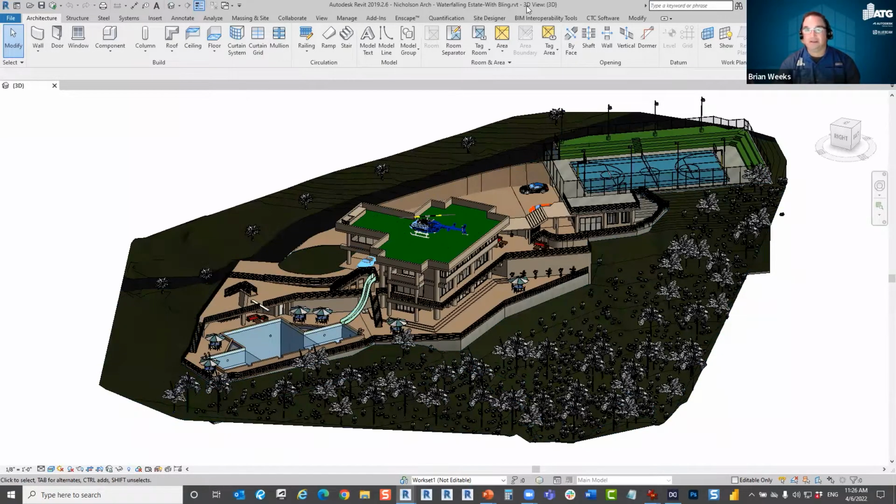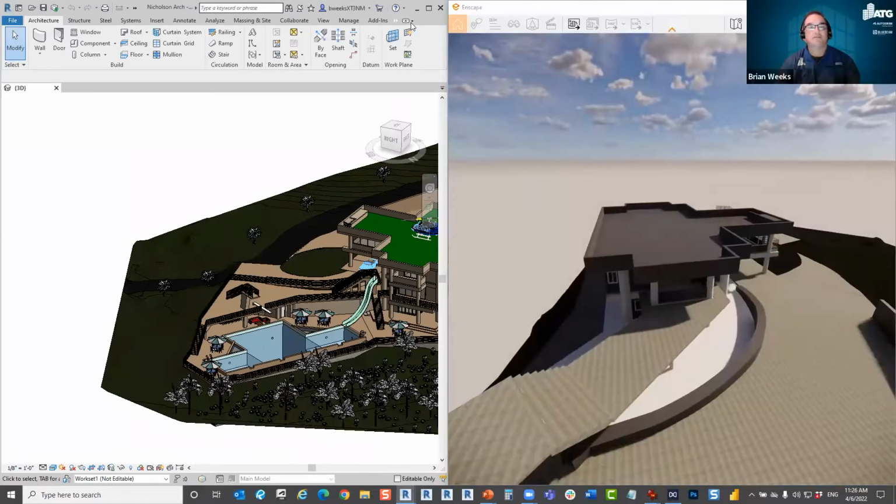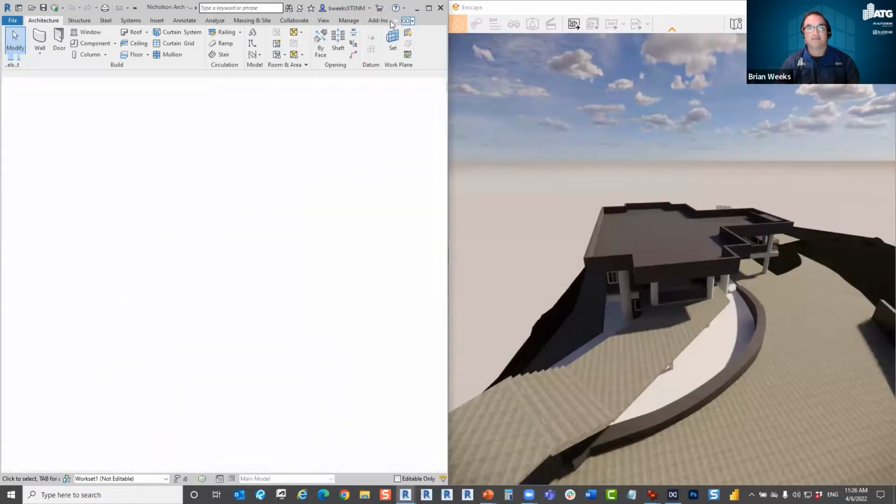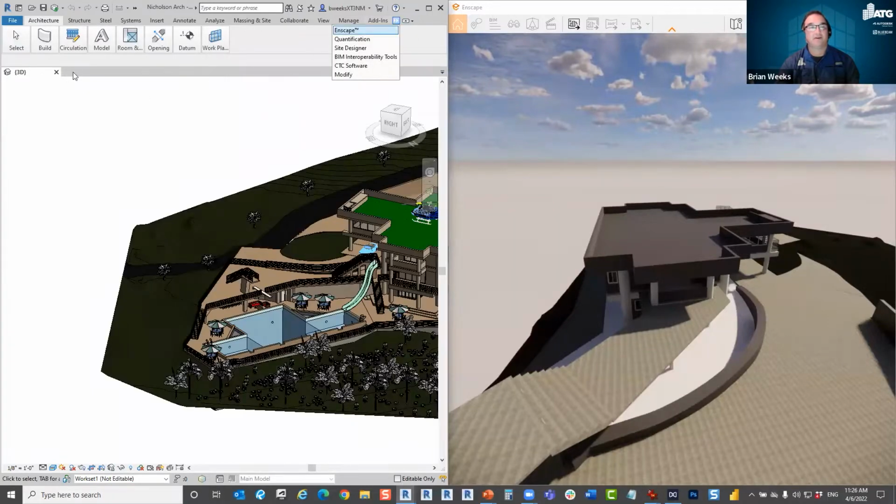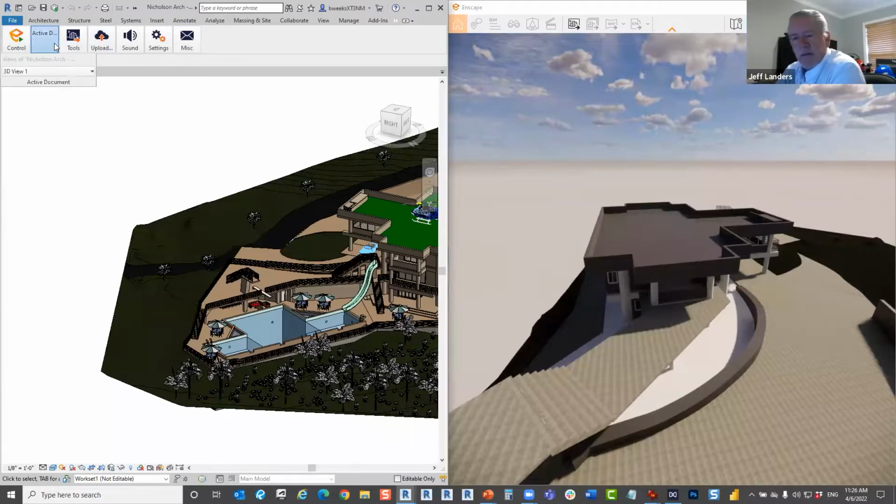I'm going to go ahead again. I'm going to split screen with my Enscape over here. Which model? It's still showing the previous model. Sorry, I guess I just got an alert that I cut out there for a second. Yeah. And sorry Brian, about that.